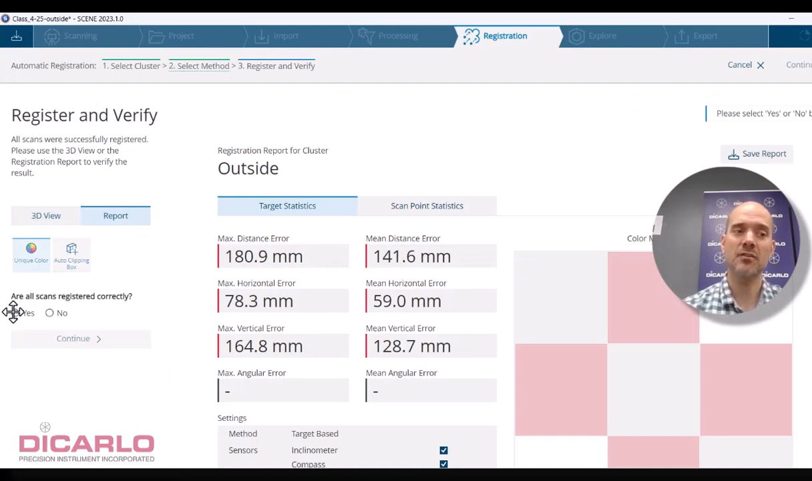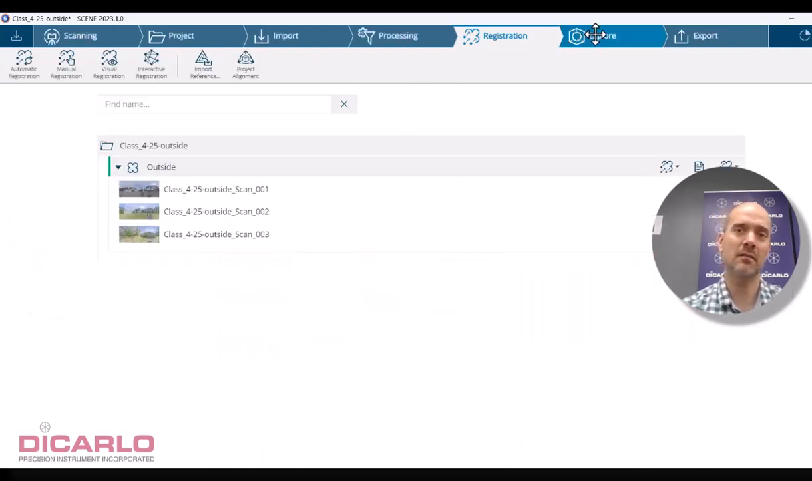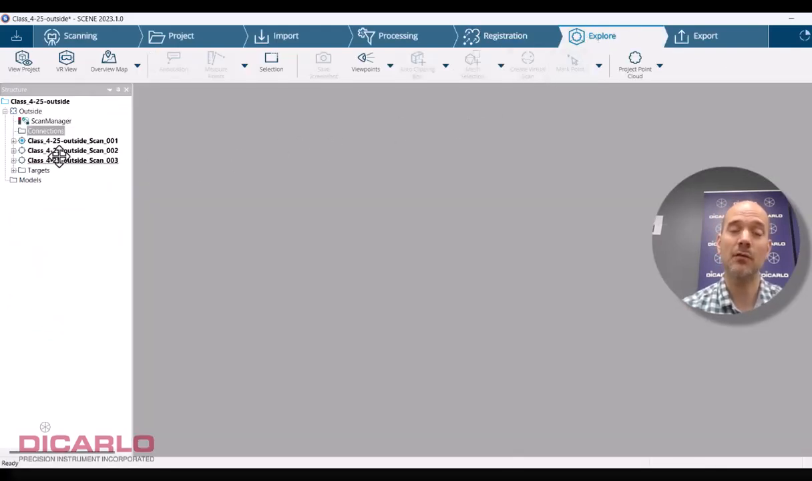Run the target-based registration in the old software, and then maybe if you need it here, just lock the scan manager and rerun maybe targetless registration with this cluster, which will be okay. So needless to say, there's a bug in the software that outputs wrong values for your registration.